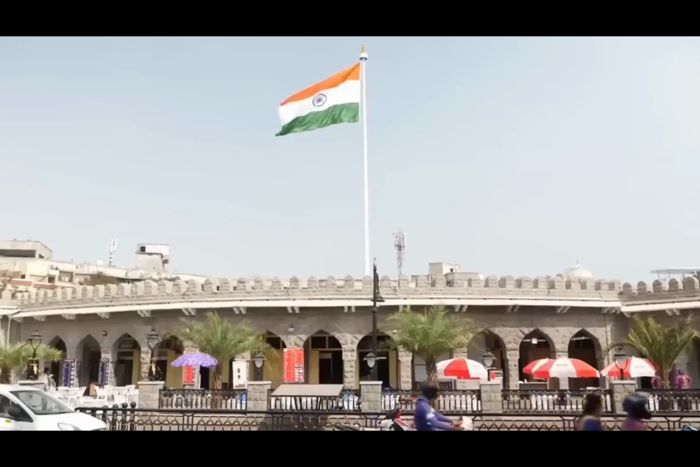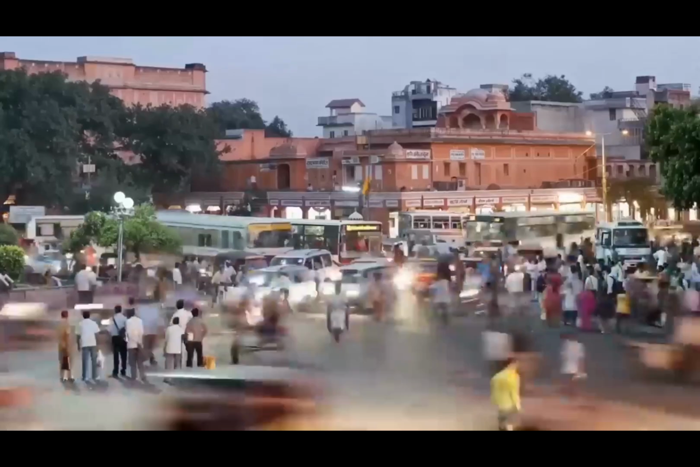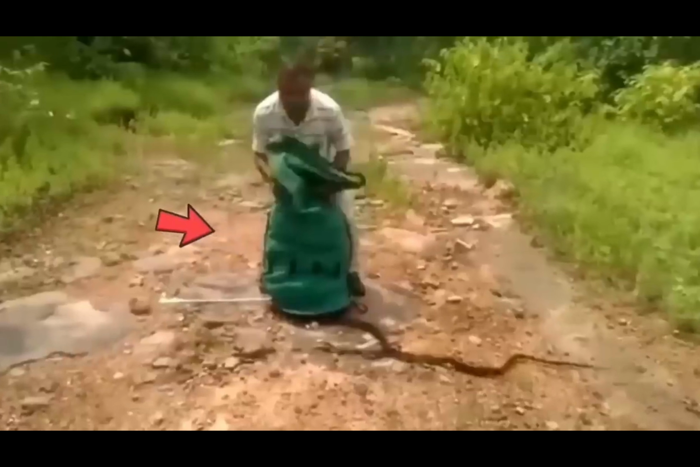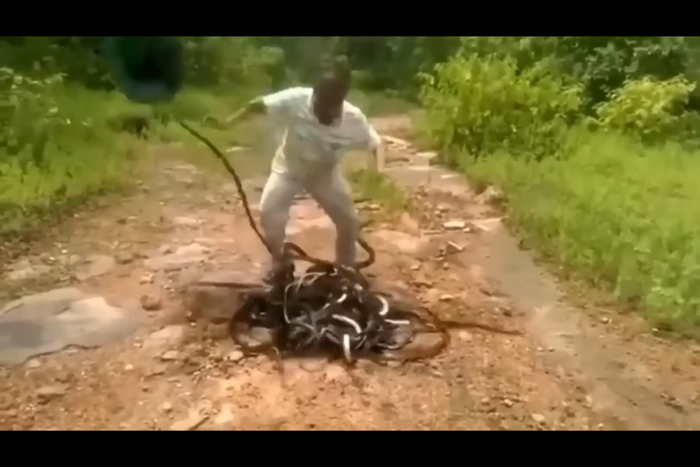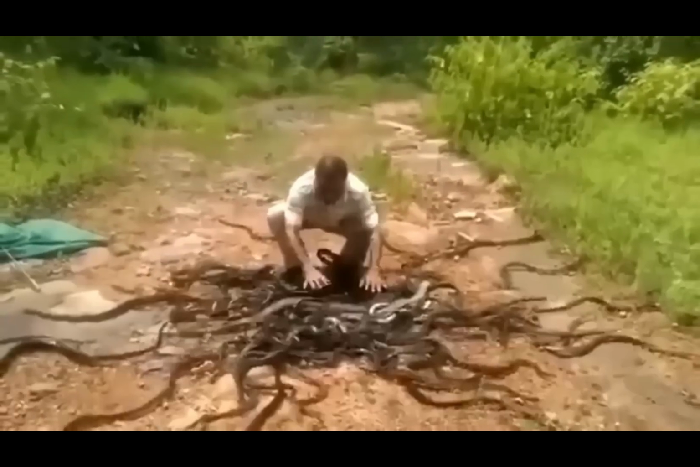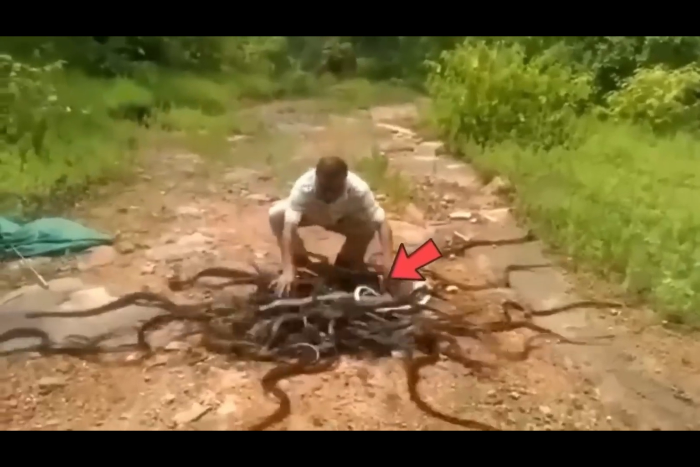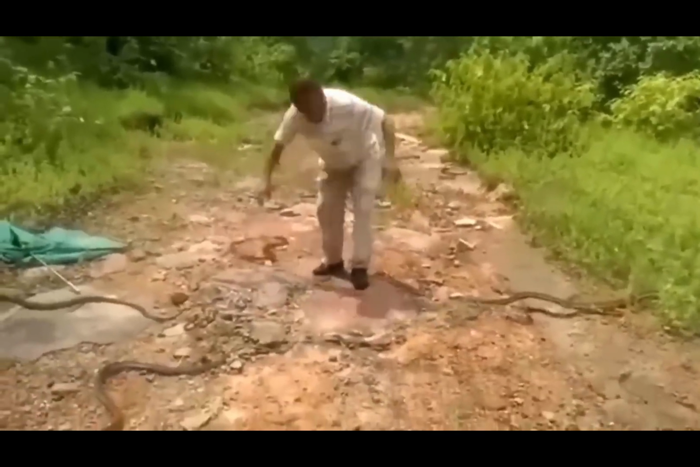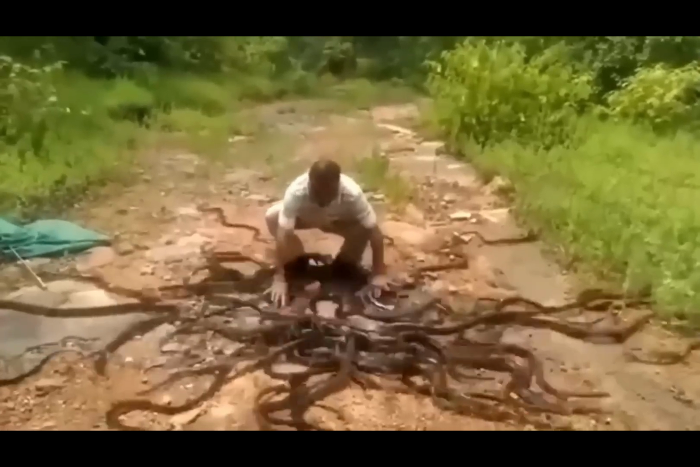India might be famous as a place of culture and colors, but what most people do not know is that it is also a place of strange and weird phenomena. For instance, in this clip, we see a man with a huge bag, and when he empties the bag, there are hundreds of snakes in it. He caught them all, sorted them all with just his bare hands. No worries at all. Just the man and his snakes slithering everywhere in the wild. Though it is heard that the man was actually freeing those snakes.